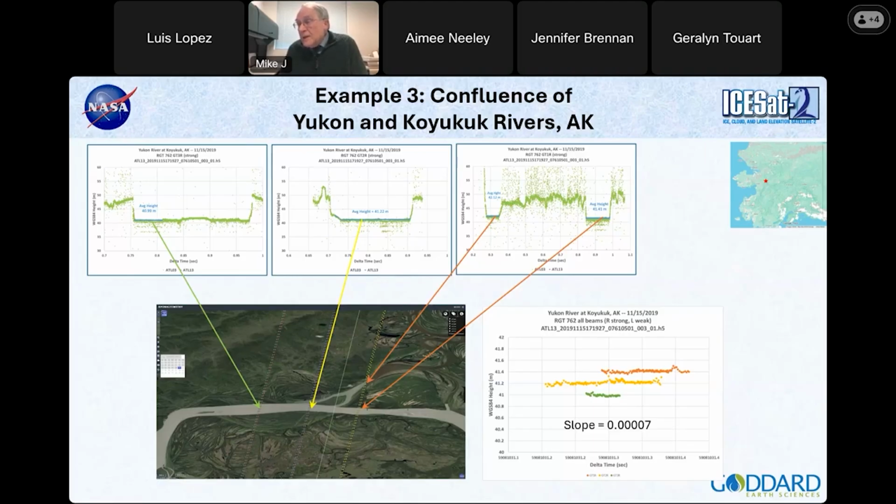There's an elevation difference between the 3 of about 0.4 meters. Just taking the elevation change divided by the distance, we get a slope. We can do this every time we cross a river, so this is a very handy thing. We don't compute this in our algorithm, but it's easily computed from ATL13.